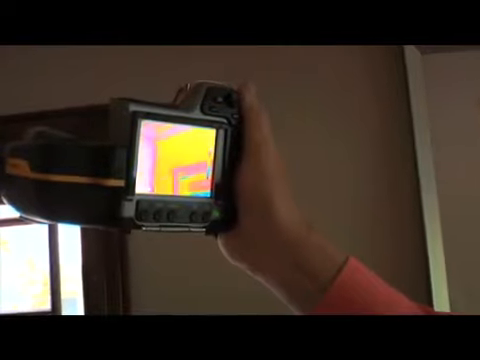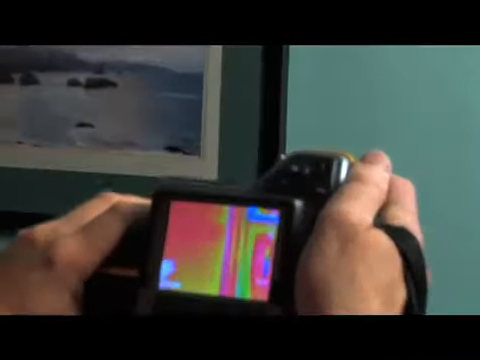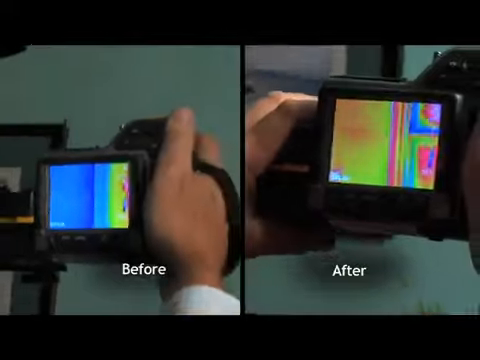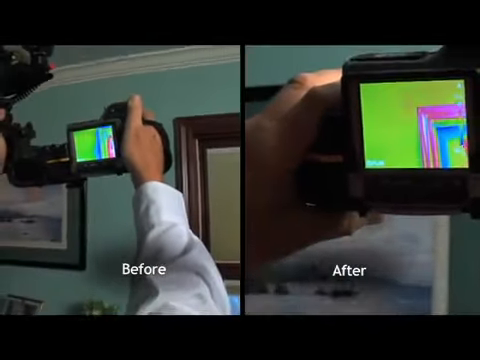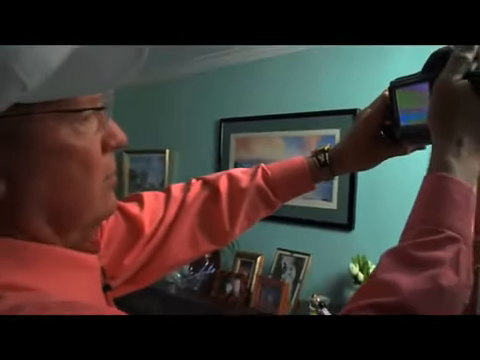Yeah, this was all blue above the top of that window, completely sealed it up. Boy, this guy last week was really leaking. Great job again here. This really looks good. Also, they foamed these walls and they insulated the attic, and I noticed a big difference in the surface temperature of the ceiling and the walls. What a vast improvement, plus the airflow. The house is not leaking as much as it was last week.